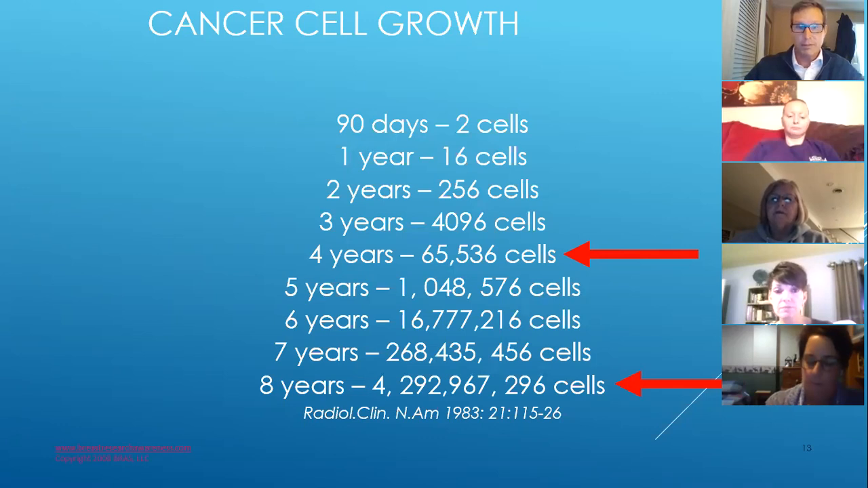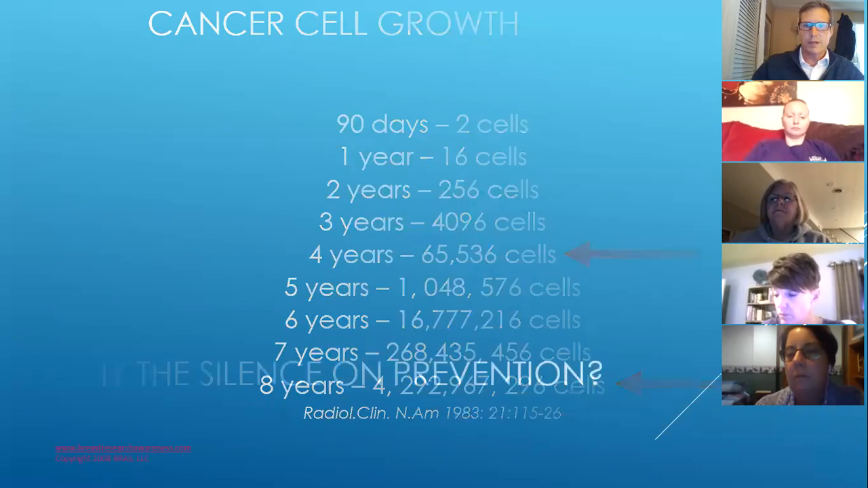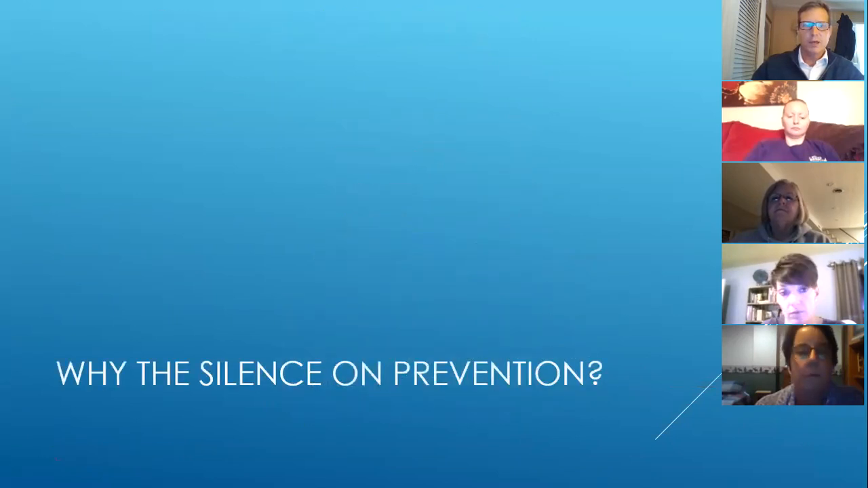That's pretty significant. Now, I do want to say before I get to the thermography portion of this, thermography is not perfect. It maybe has about an 85% detection rate is what we're finding. So it is effective, but it's not perfect. But there are other advantages, even if it doesn't detect, and I'll go into that in just a second.